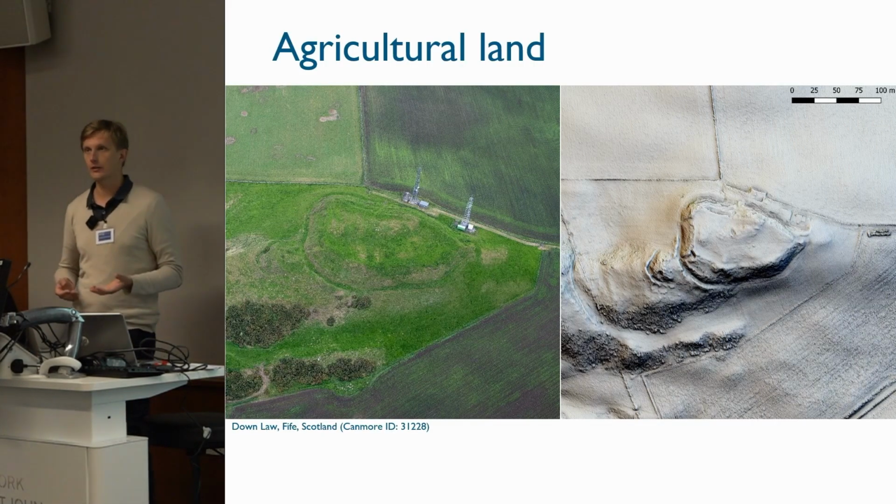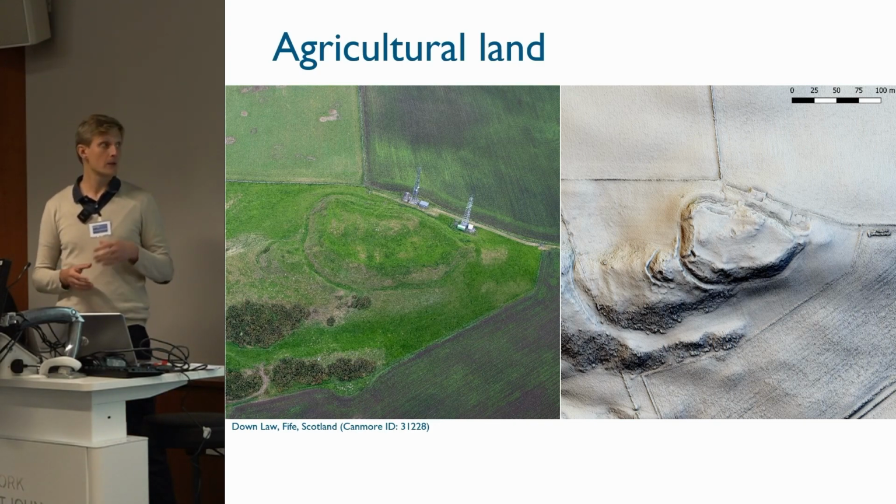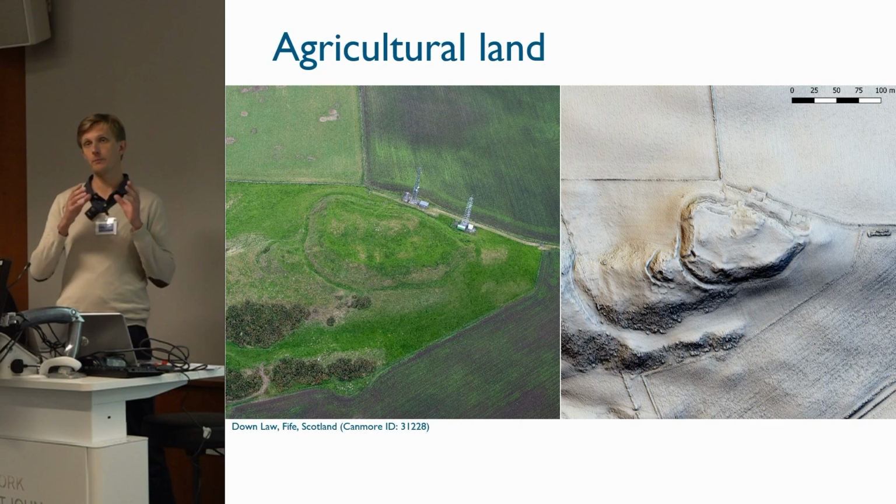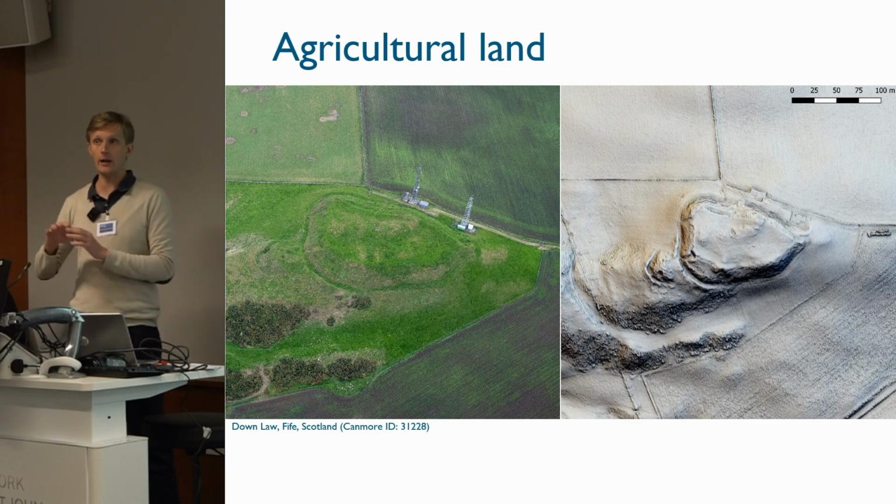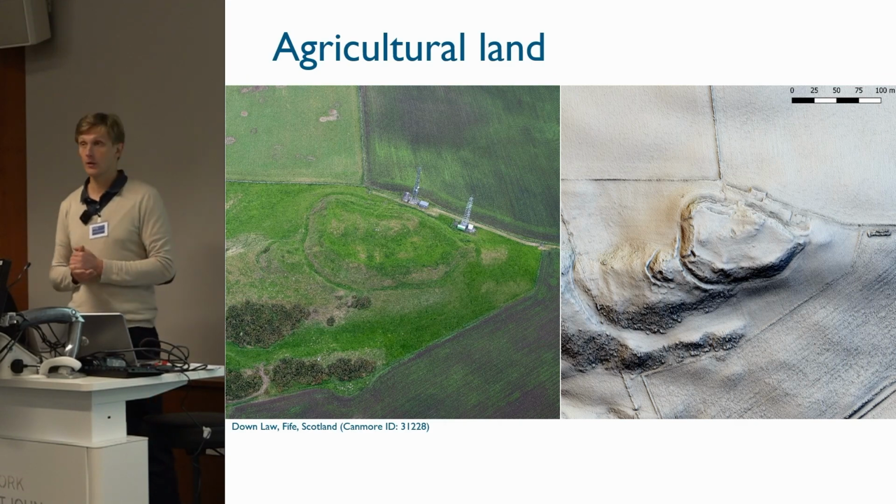However, in agricultural land, which has been largely plowed, there are 3 types of sites that we can still identify in lidar data. The first type is earthworks that survive in pockets of land that have fallen outside modern cultivation, as in this case.